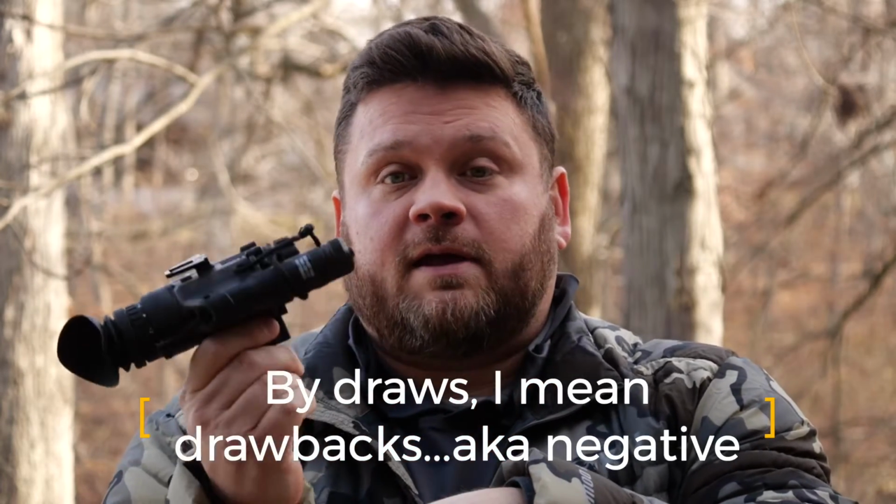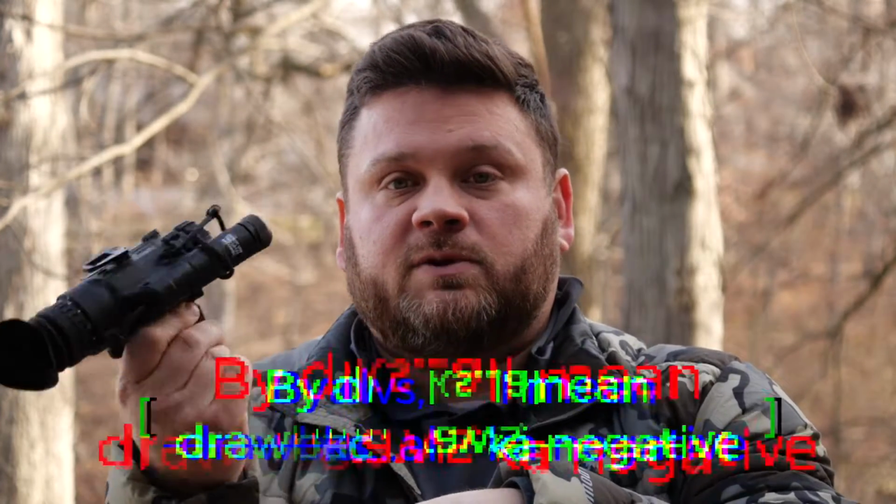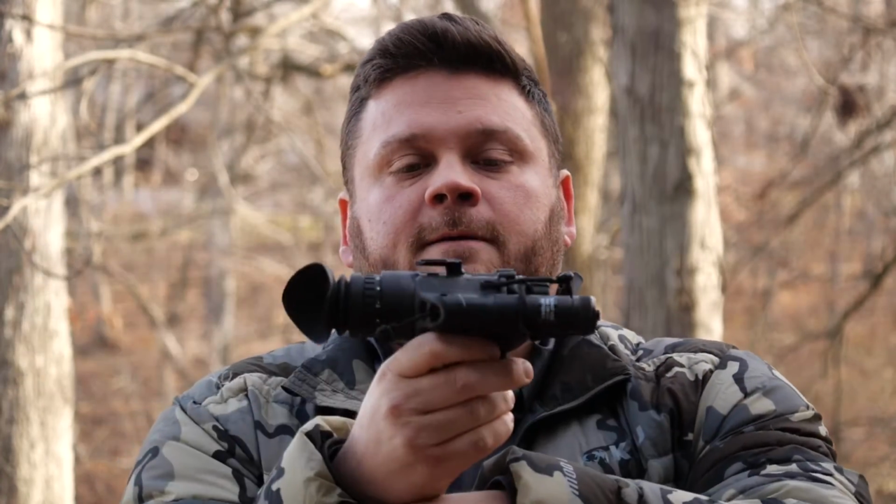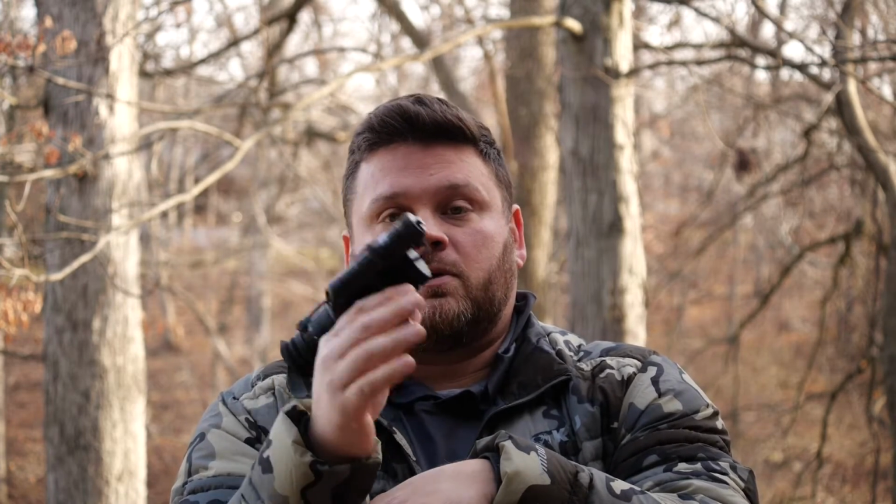Another thing, it's pretty heavy. Out of all three of the units, this is by far the heaviest at 18 ounces, which is a pound, 2 ounces. The RH25 is 13.8 and the Armasight is close to 11. Actually, with the bridge, the Armasight is lighter than both of these just with their regular hookups.